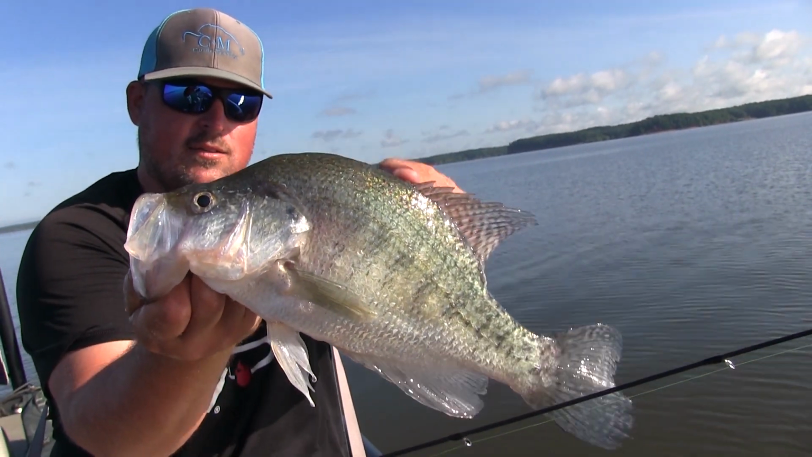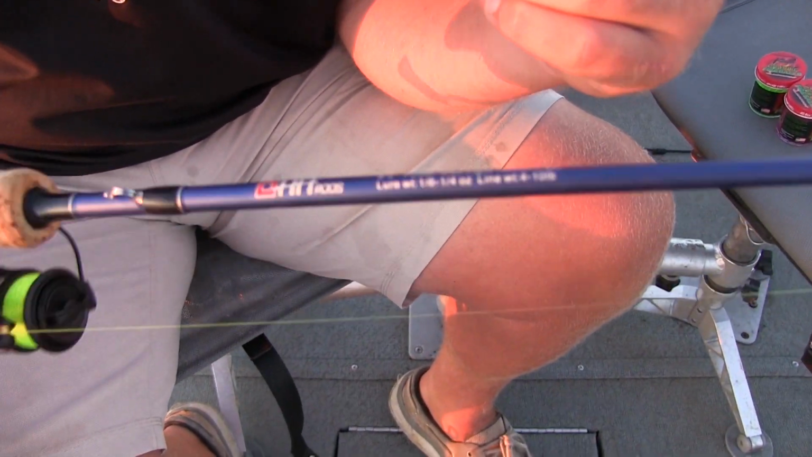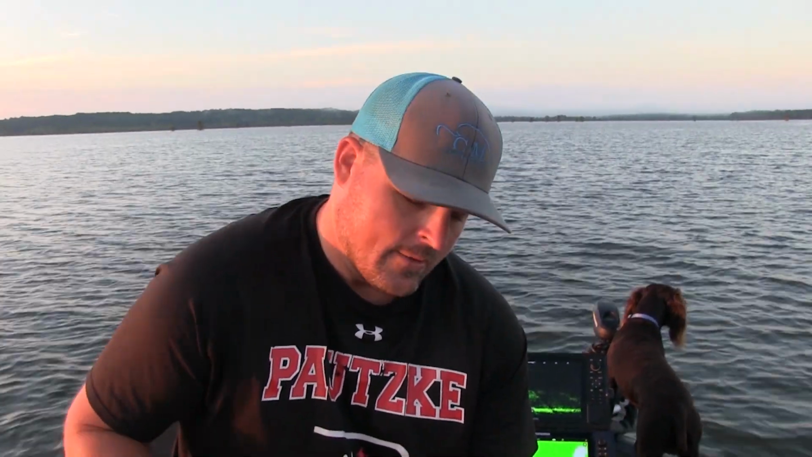Look at that hunchback. I'm going to show you guys a little bit of what we're using today, our setup. This is an HH rod and reel, 6 foot. This is my signature series, C&M, Eric Cagle signature series, dock shoot/casting rod. It's 6 foot long. I designed this rod from the handle up for doing what we're doing today, for pitching on these fish and for dock shooting.